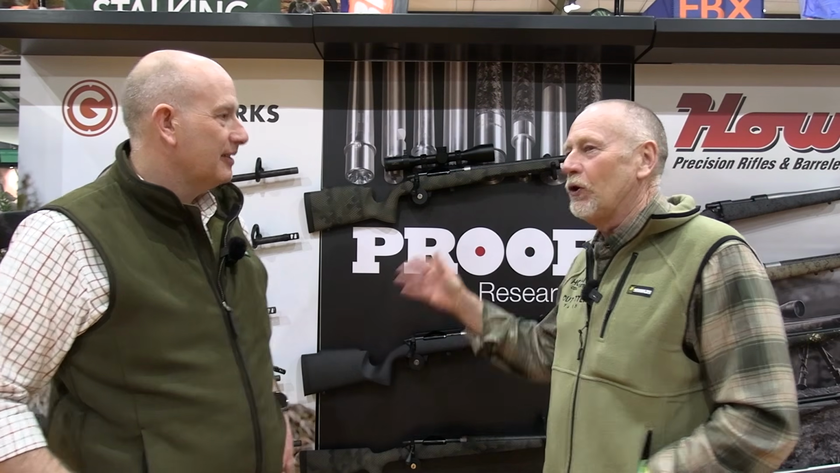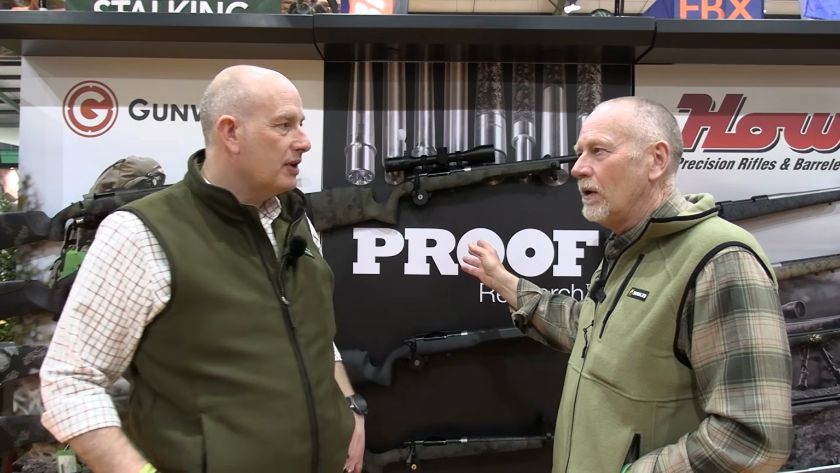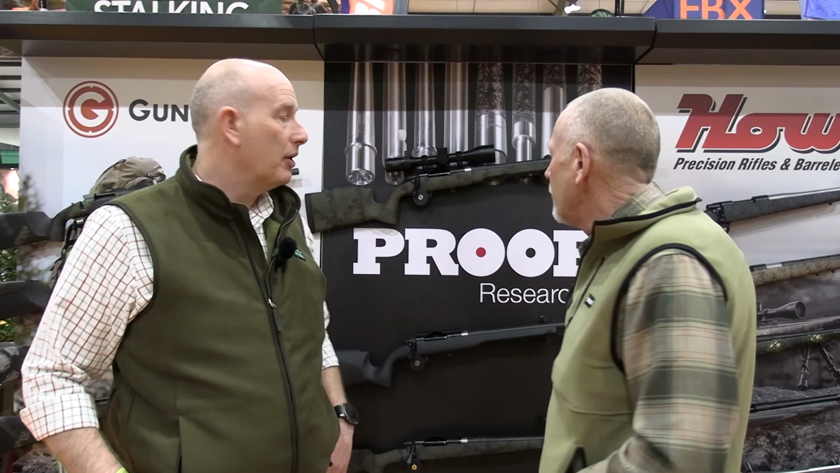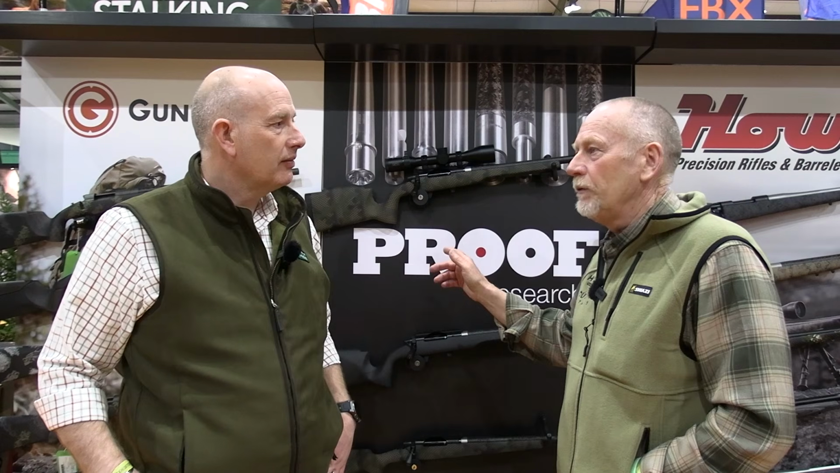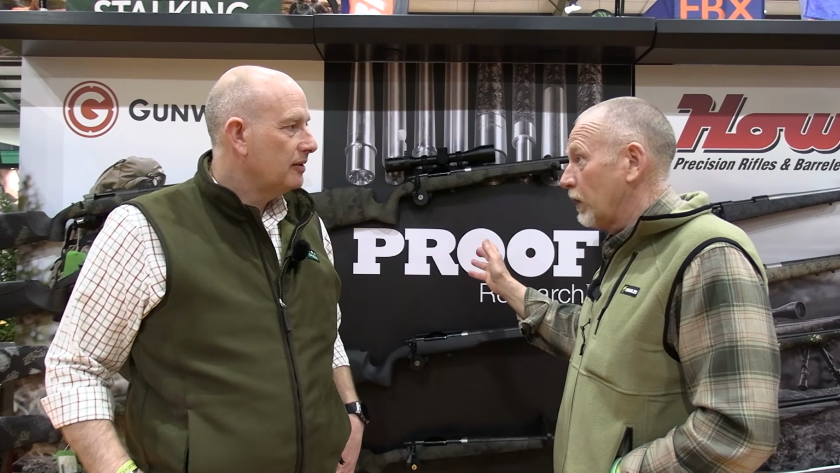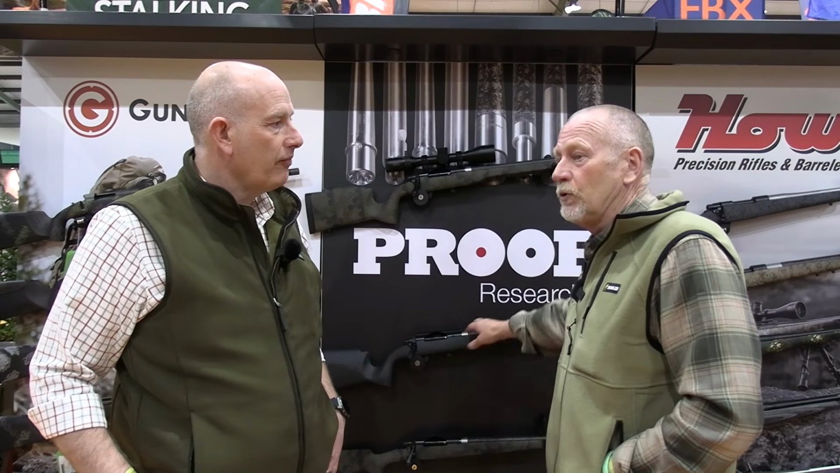Quite genuinely, I don't know how long I've been using the Proof Research rifles now. It's got to be 18 months, or maybe even a bit longer. Best rifle I've ever used. I've had it in the hands of lots of clients. No bullshit, I don't bullshit. Loads and loads of clients, particularly with MTR, and absolutely love it.